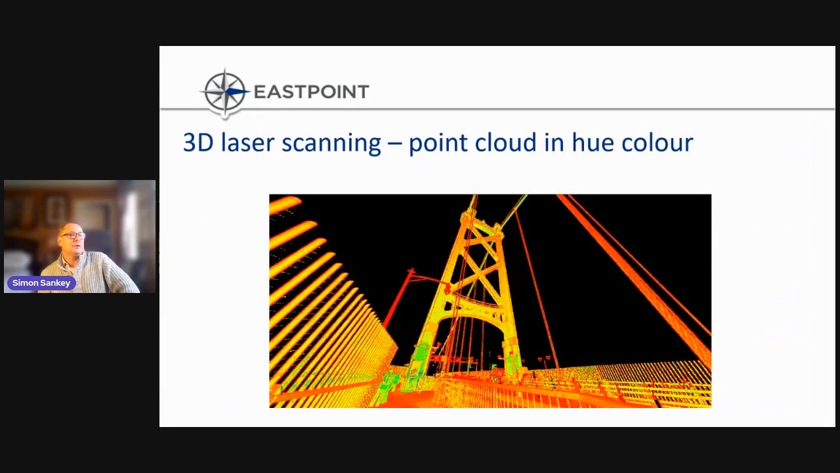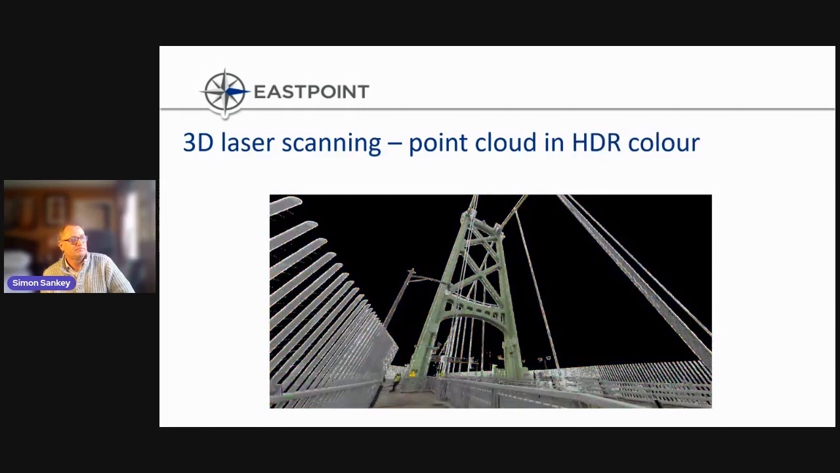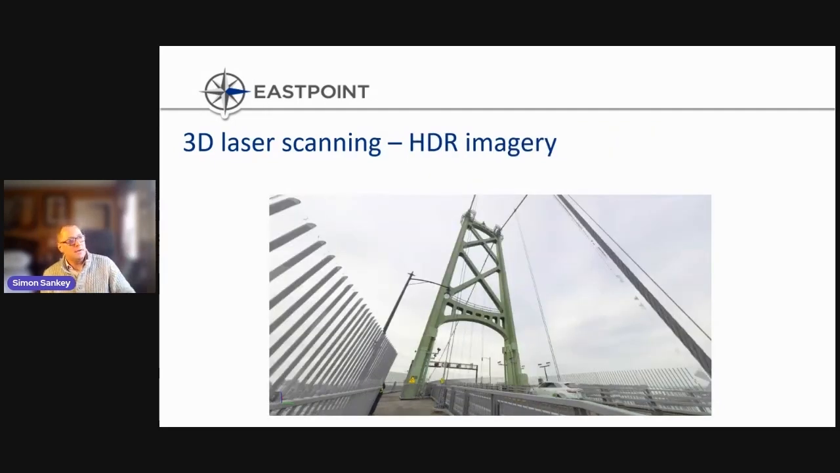Again, a shot using the multi-hue rainbow mode of displaying the scan data, which can provide, like I said, great contrast for clarity in discerning the different elements within the point cloud. It's the same point cloud image here, but again, taking the color from the high dynamic range imagery. So it looks pretty realistic. And again, here's the high dynamic range imagery, effectively a virtual site visit. You can see my technician hiding behind the railings there in a car going on the bridge.